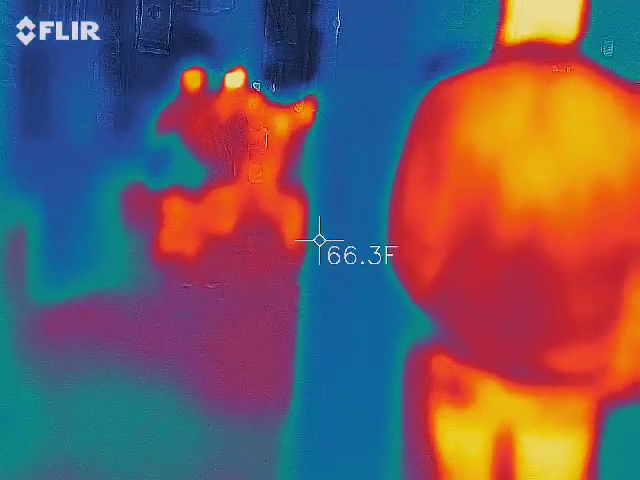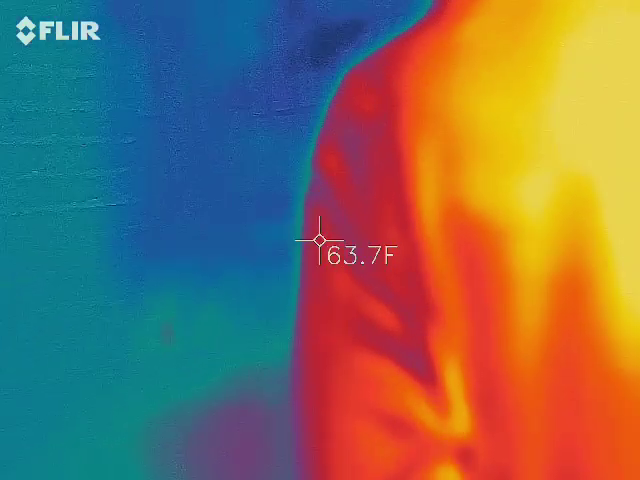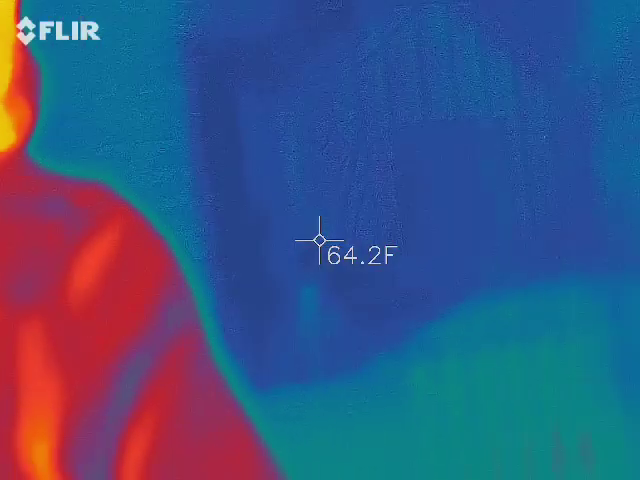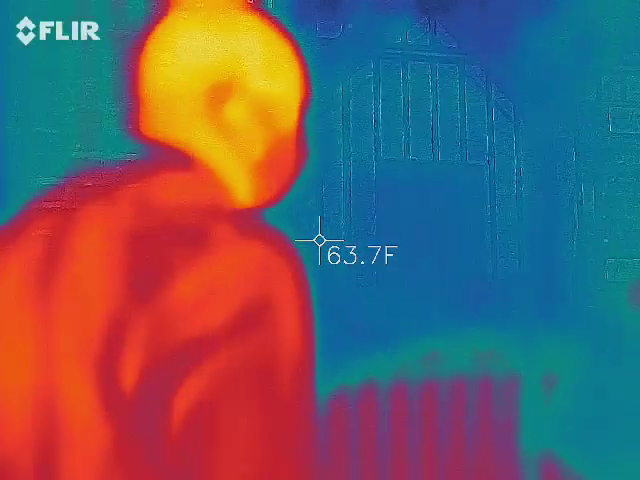So they built a new one that was further away, and that one blew up, and that's where the jail is. This one survived, and it's now open as a museum.